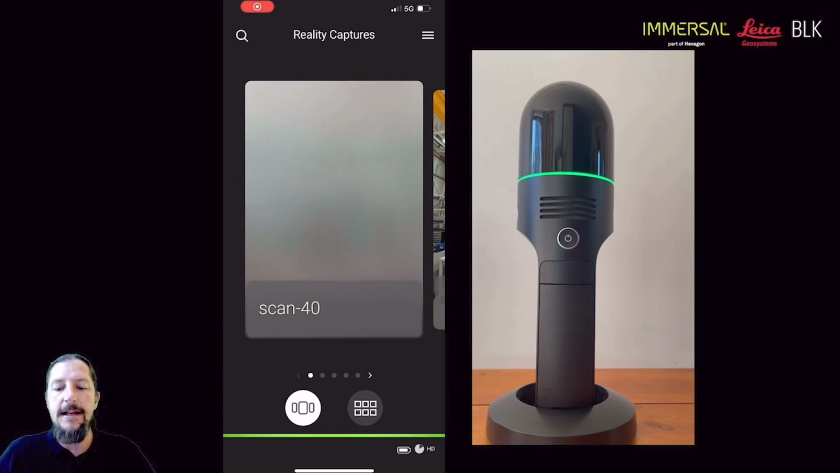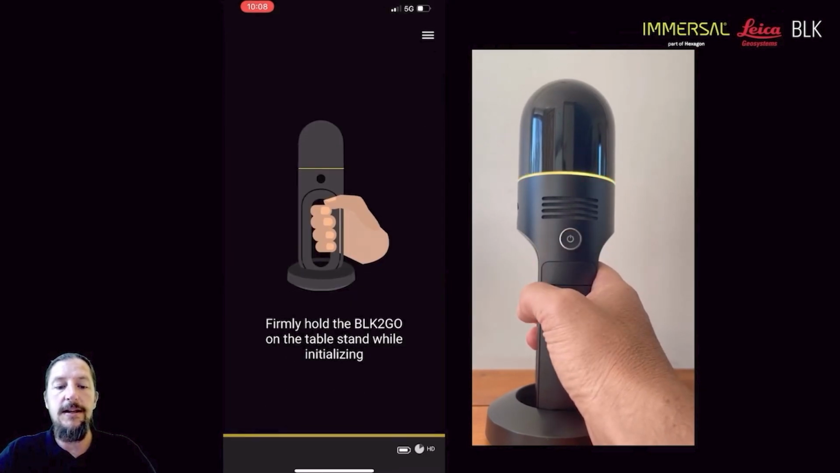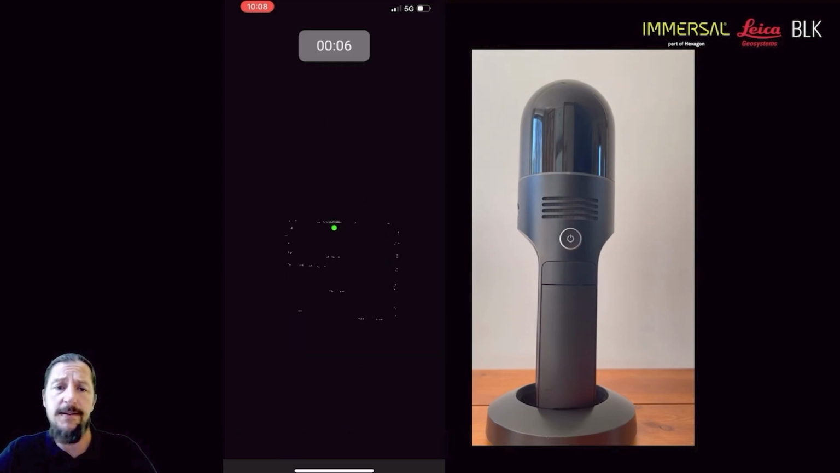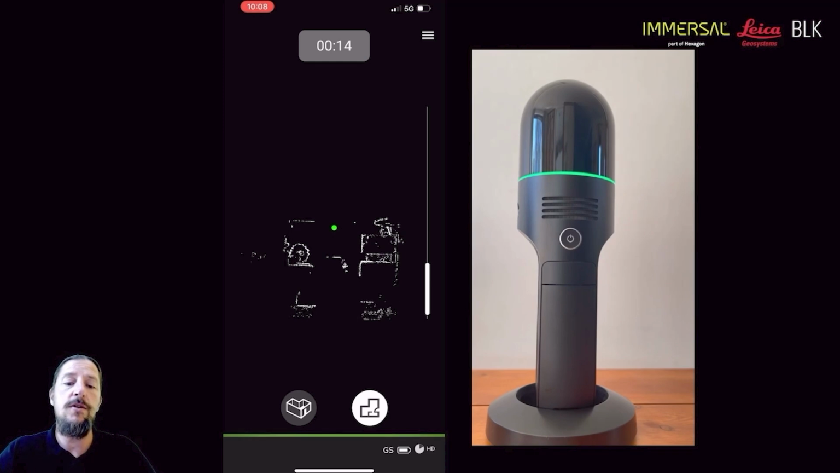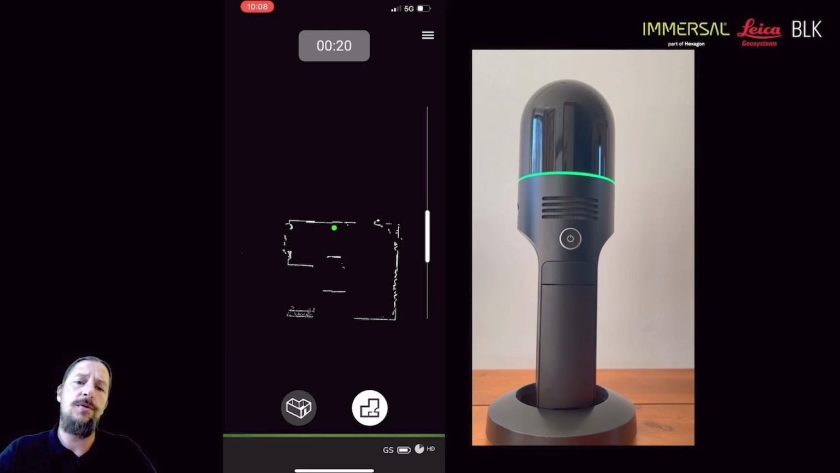So looking at that now, when you start up the scanner, let's have a look there. When I start up the scanner with that single press, you will see that it says firmly hold the BLK2GO. That is preferred just to make sure that you stabilize the system. At the top there, you see that counter already picking up, and the actual points are accumulating. You have a slider on the right, which will be a Z slice through the plane. So it's a horizontal slice, taking you through the scan.